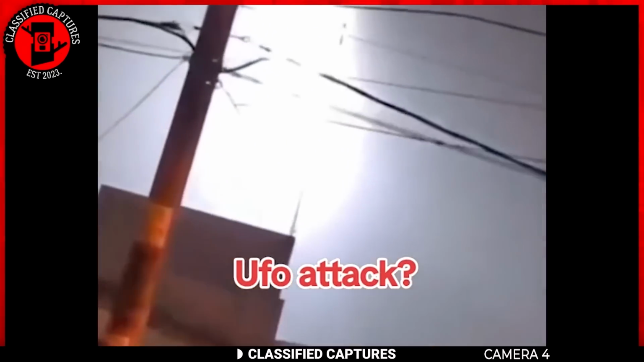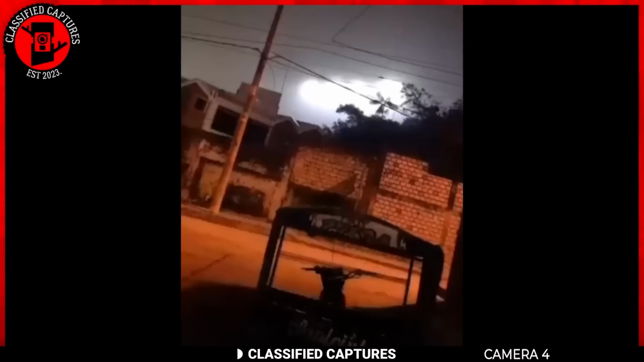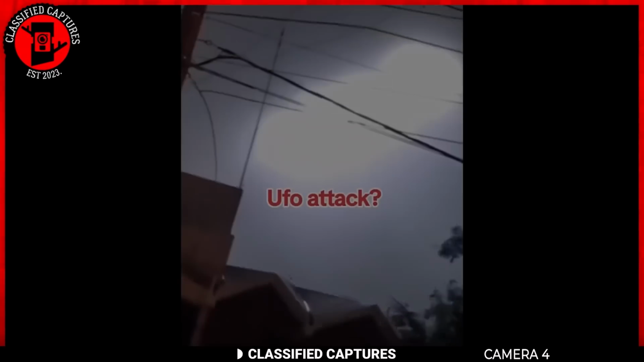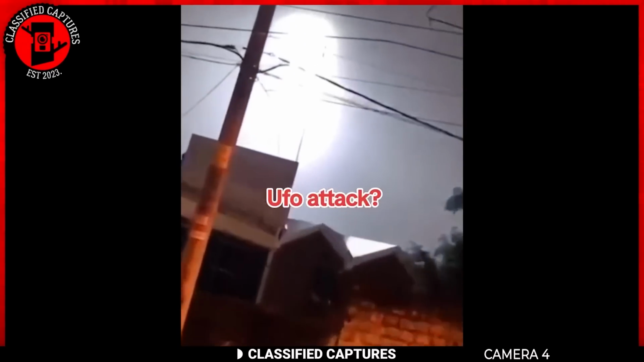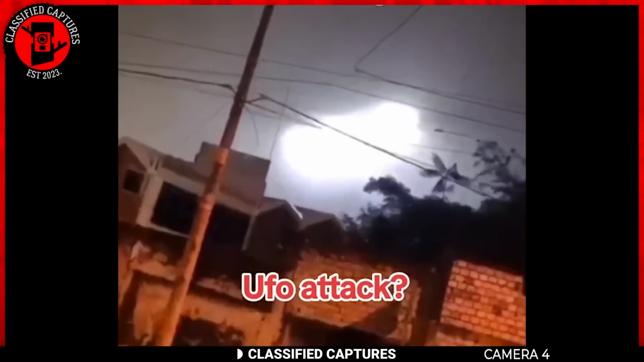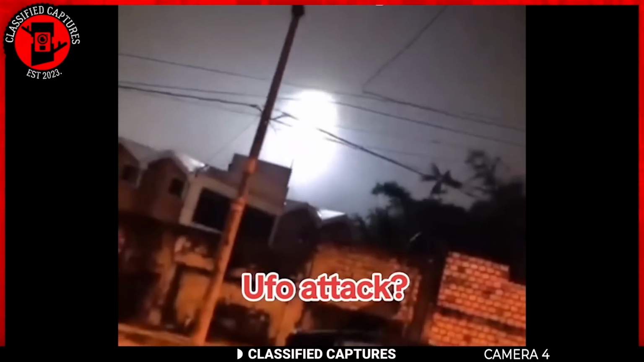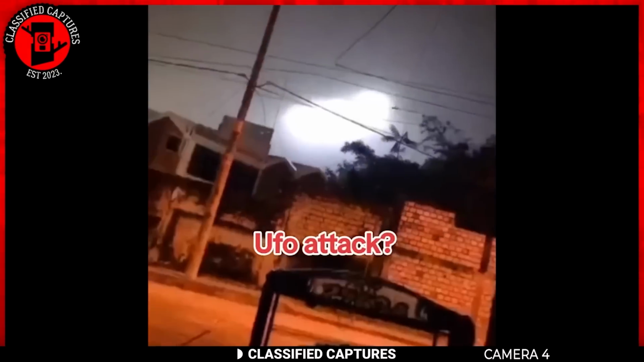Considering the size, this looks too big to be some type of drone, and the hovering motion and silent operation seem beyond current drone technology. Some viewers speculated it might be an experimental military craft, while others firmly believed it was extraterrestrial. If you would have an open mind, you would realize this isn't too different from what we saw earlier. Are you guys thinking what I'm thinking? Do you think these clips are related? Let me know your thoughts in the comments section.